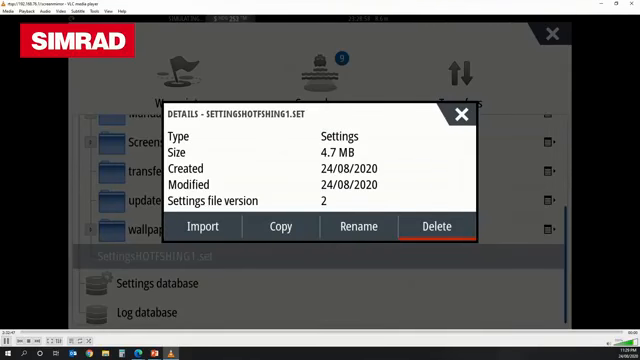Okay, and it will bring in all of those settings that I just saved and set the machine up the same way. So it's a great way to run a backup, I guess. All it does is the settings. It doesn't back up waypoints or anything like that. There are other ways to do that, but if you're wanting to have specific settings that you've really fine-tuned, this is a really easy way to do that.